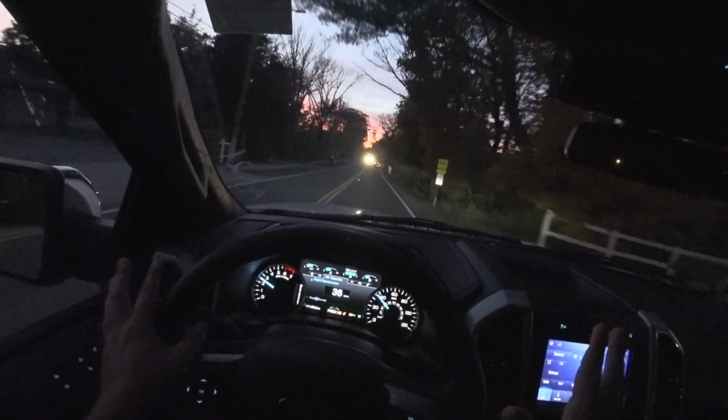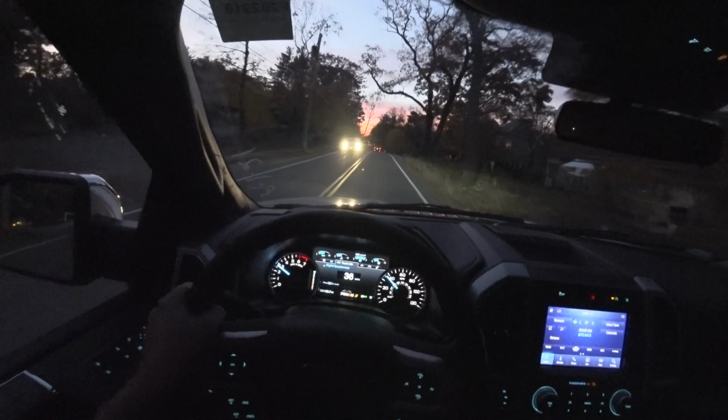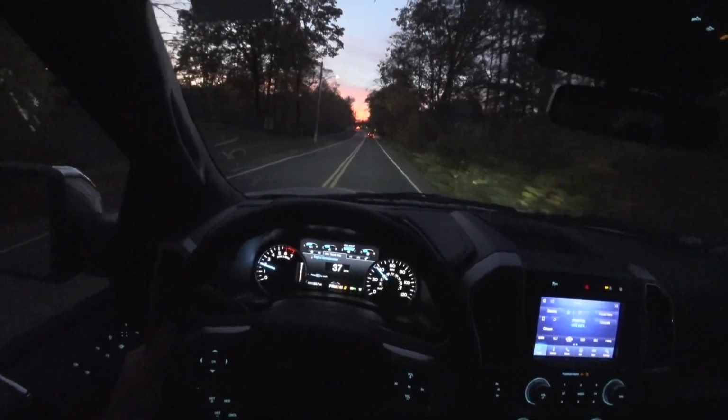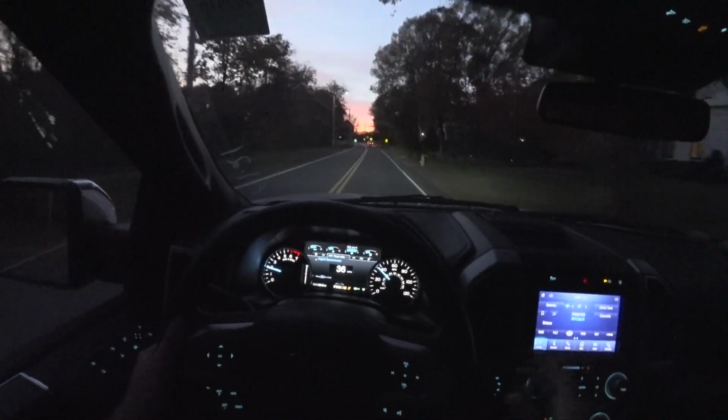That's what I love about the 5.0. The EcoBoost just can't do that. It can't just go up and go. You know, there's something perfect about the V8 sound coming out of a truck. It's just something so perfect.